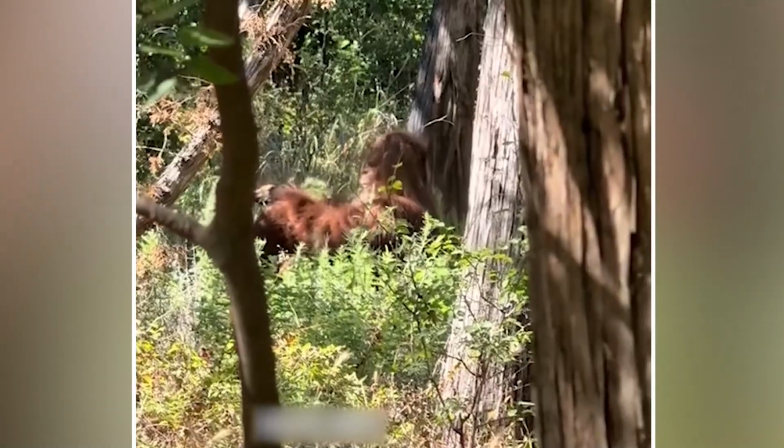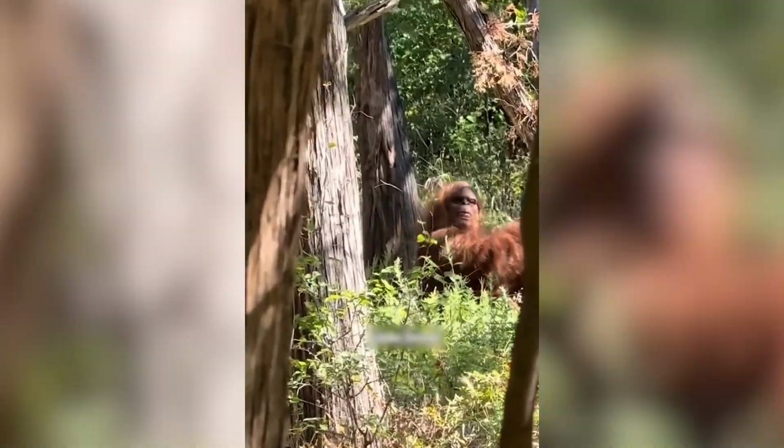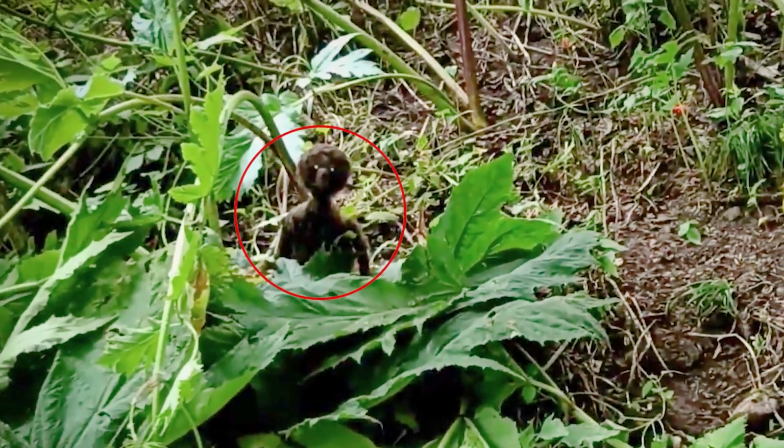An age-old mystery has resurfaced. That's right, we're talking about Bigfoot. New sightings are popping up, and the footage is, well, you have to see it to believe it. When trail cams get fixed in the woods, there isn't anything strange that they don't capture, from unknown cryptids to shocking creatures. Hang on as I take you through the clearest camera footage ever to be recorded.